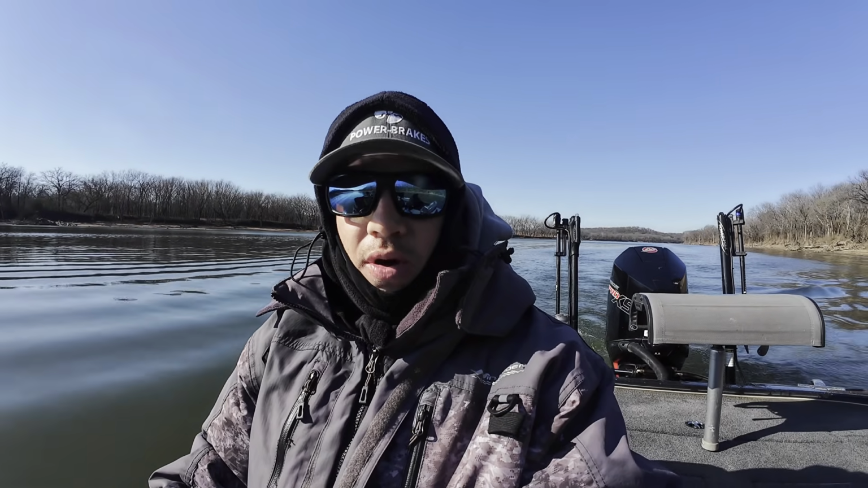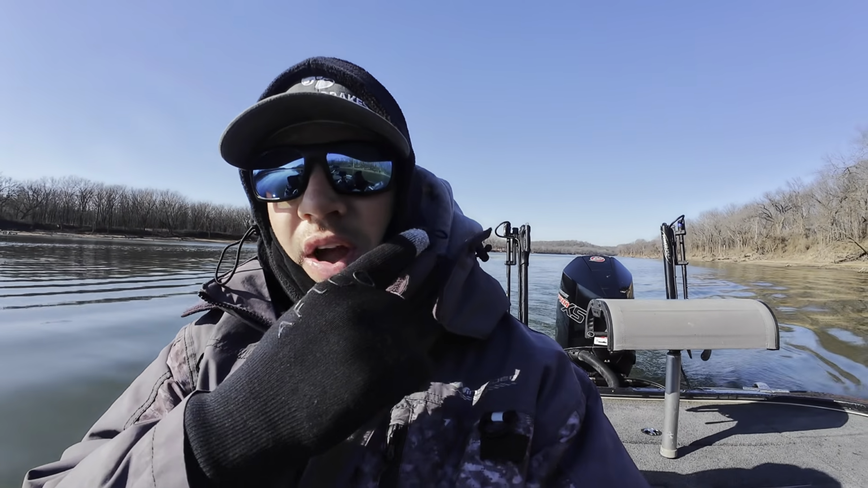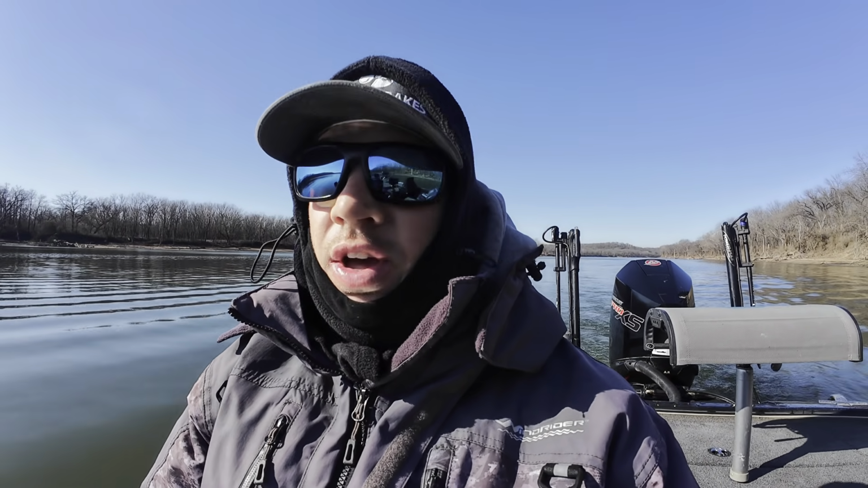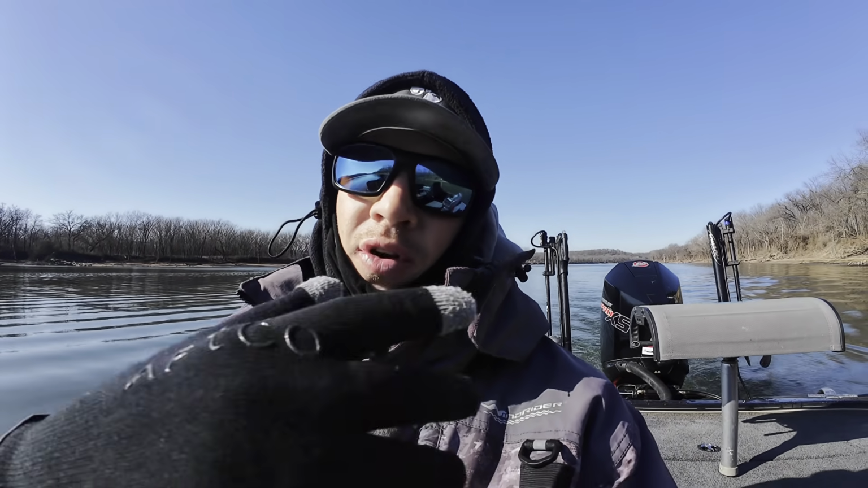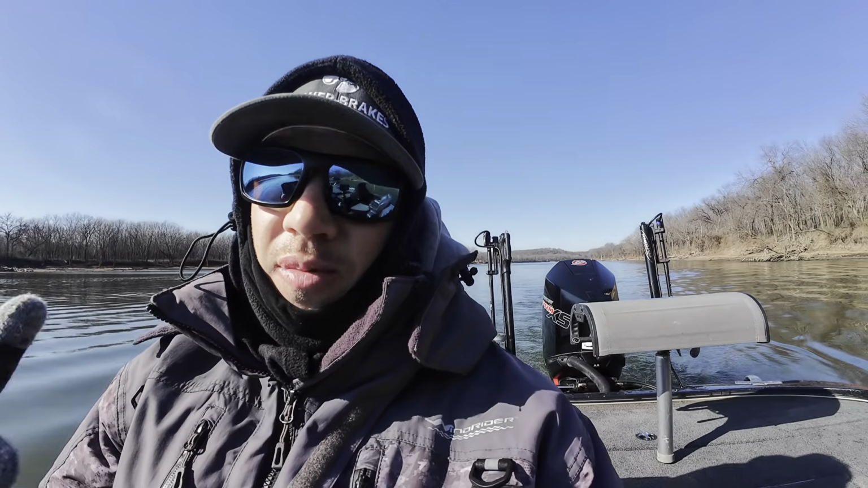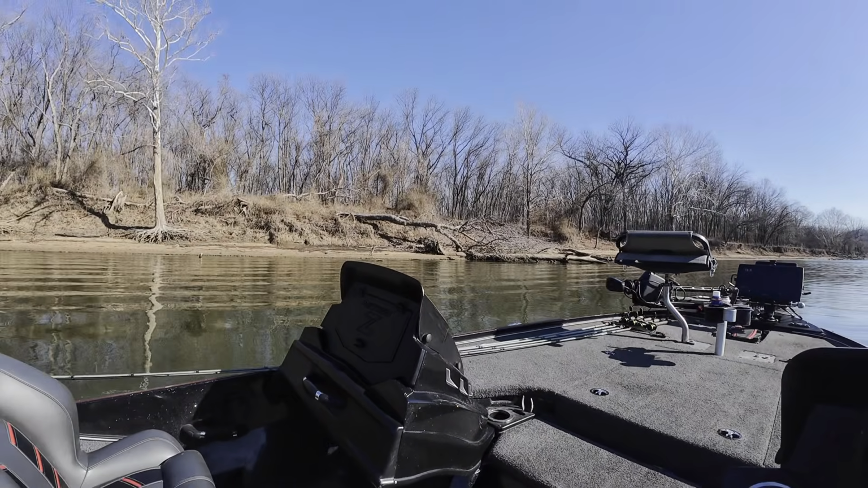That's a pretty good boat run when you're even running 65 miles an hour. There's another ramp just north of here where I like to put in, but with the lake this far down, there ain't no way you could have put in there. It's off on a little creek, and it's even shallow when the lake is up, so I knew that was a no-go. A lot of these trees right here are usually down underwater.